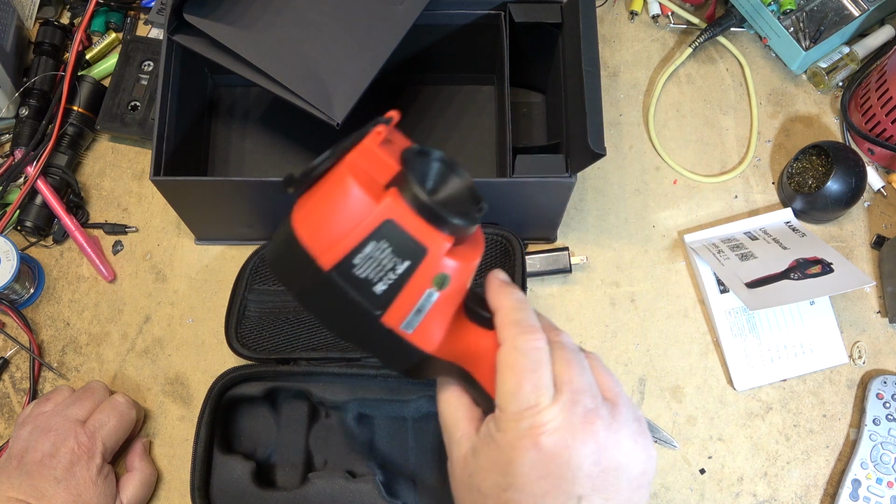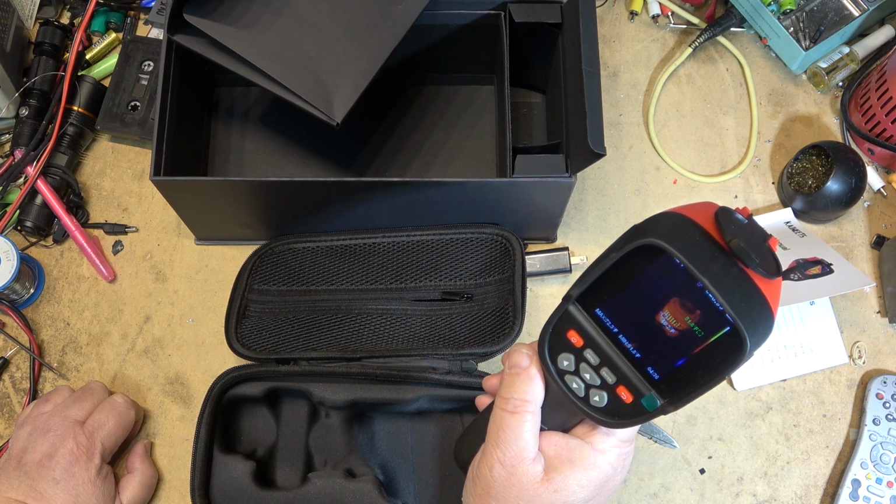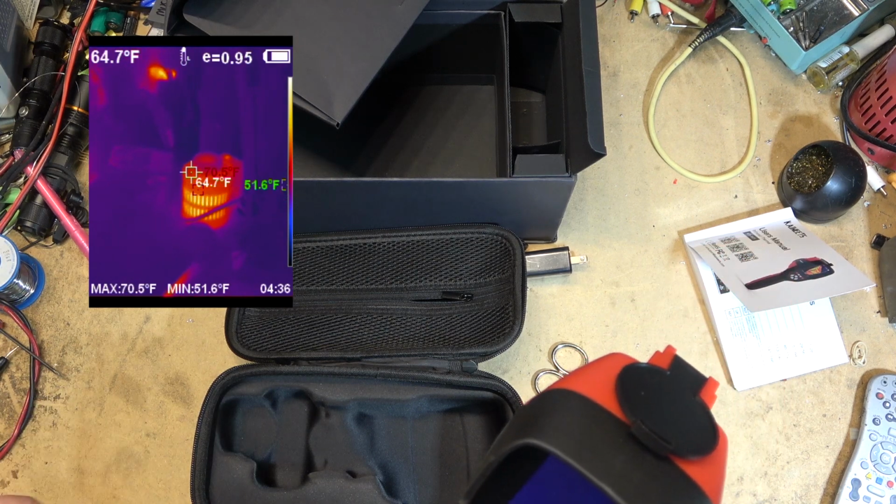So now, if I just click this switch once, it'll do a photo, and then I just click it a second time to save the photo. And if I want to record, I click it down or hold it and start recording. Click it a second time.